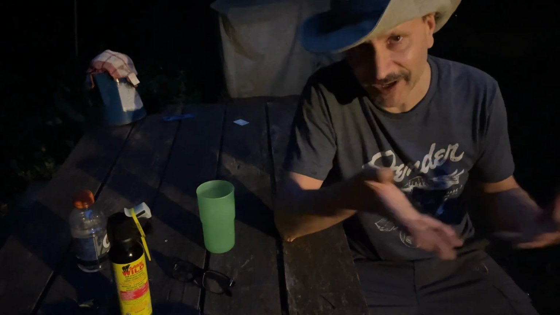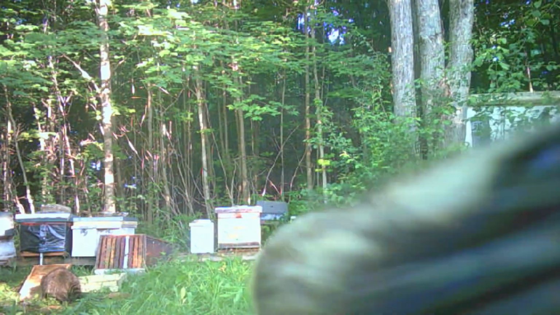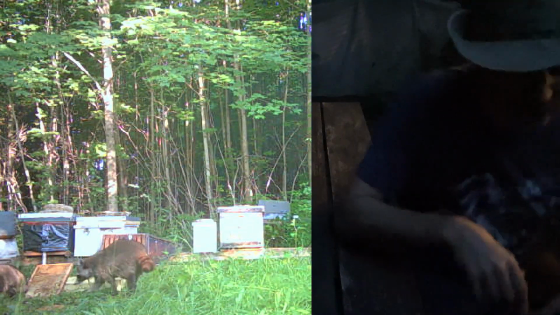Raccoons. Everybody has raccoons, of course. But up here, as you can see in the footage here, these raccoons just converged on my beehives after the bear attacks.